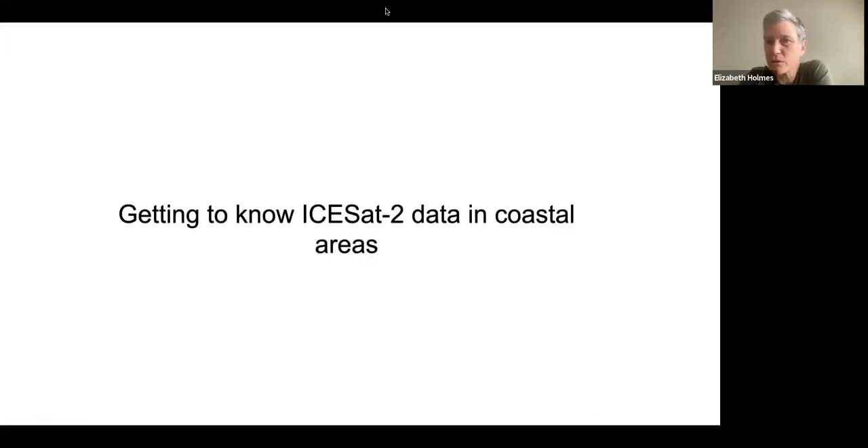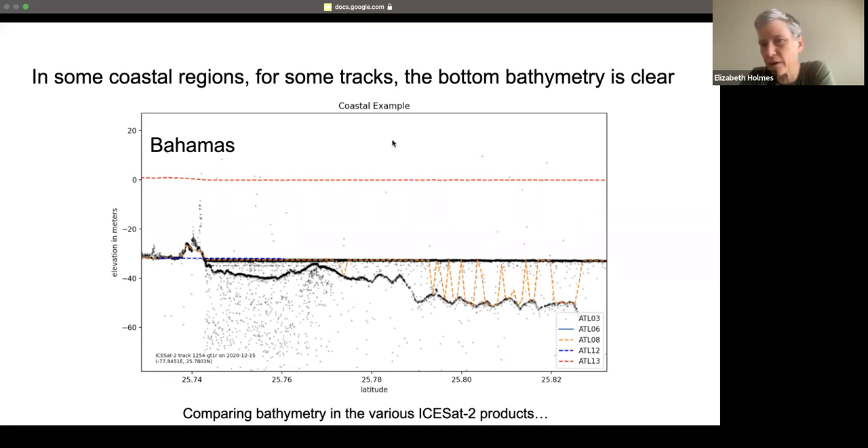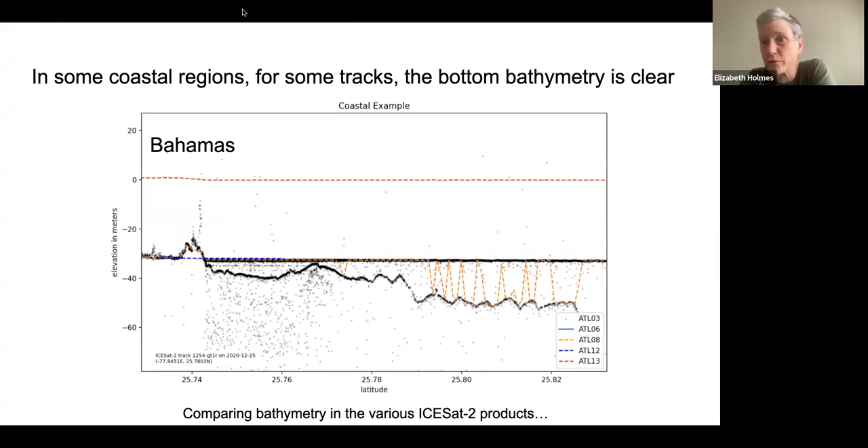Yep. So the first step, and really our first 2 days, was just getting to know the ICESat-2 data and to look at a few different regions. We started that using OpenAltimetry, by modifying one of the tutorials that we were given. And this is an example from that tutorial, actually. This is from the Bahamas.